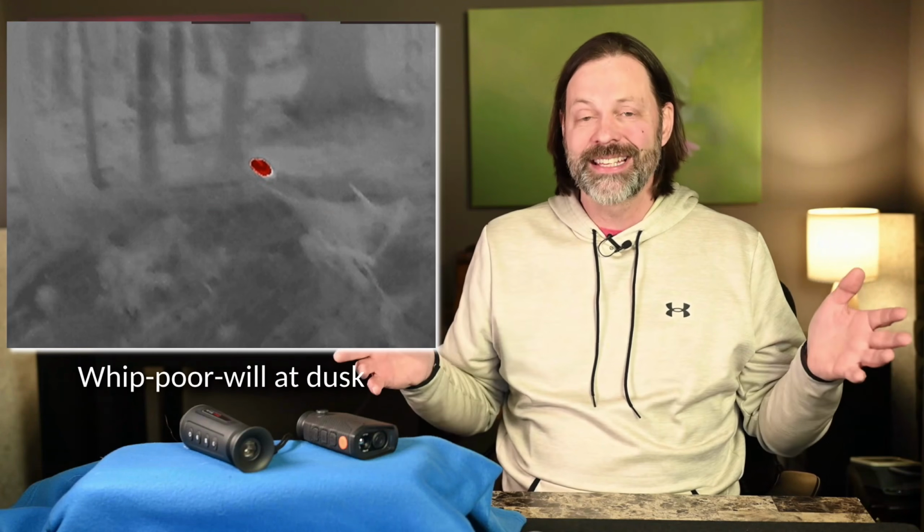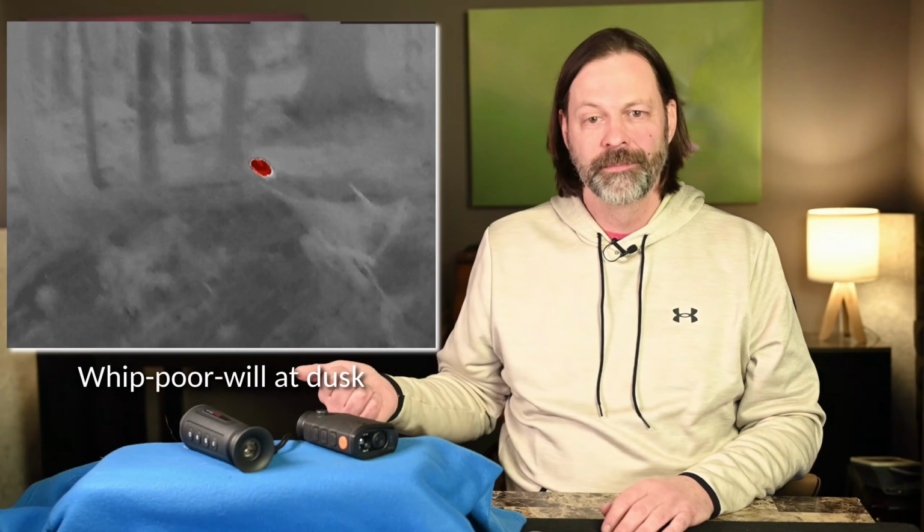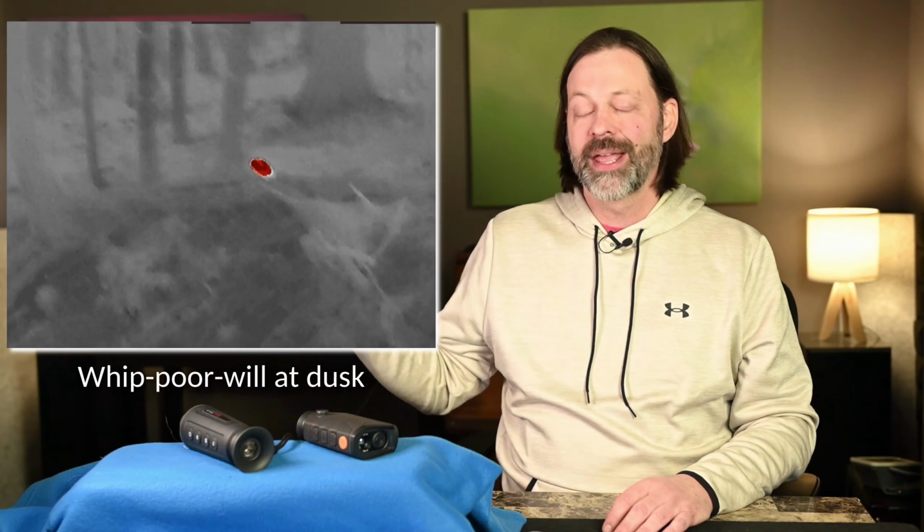I'll give you another one, and I don't have any examples of this, so I reached out to a friend, and I said, you've had one of these thermal monoculars a lot longer than I have, and she's a birder. She's like a hardcore birder. I said, can you send me examples of things you've captured? And the one I found really, really interesting is over here. It doesn't look like much, right? This is daytime. Doesn't look like much. You could stare at this all day with your naked eye, you wouldn't see it.